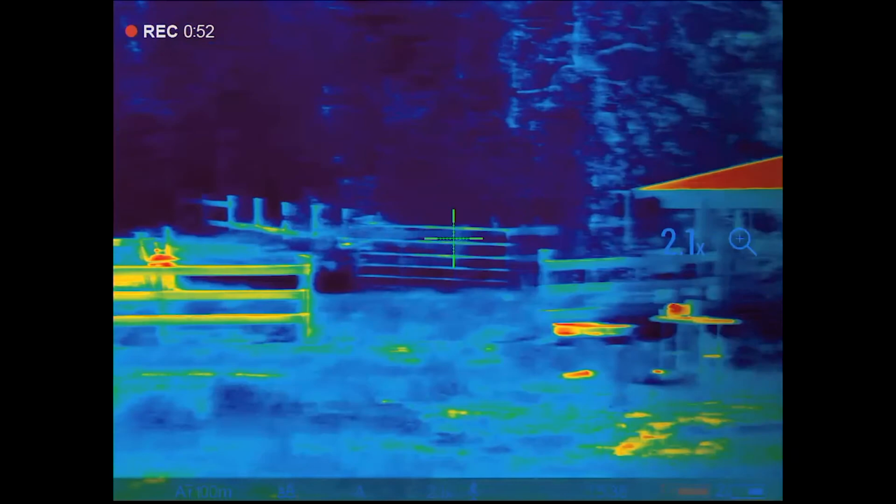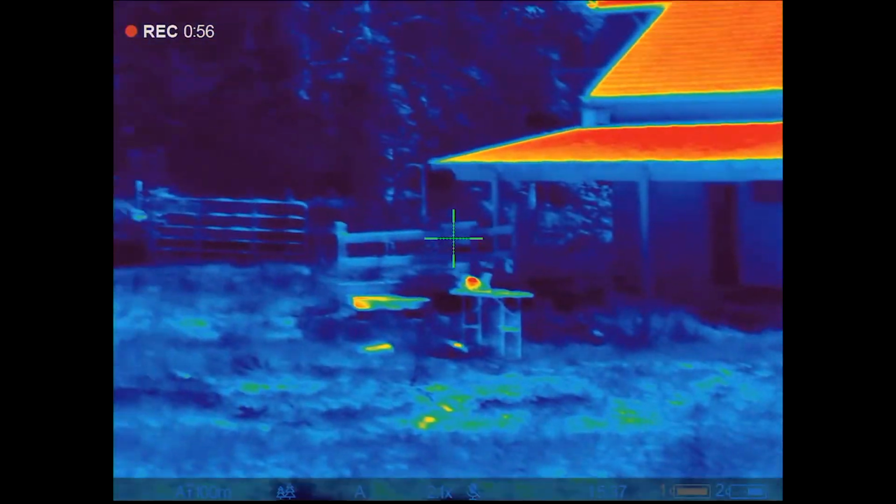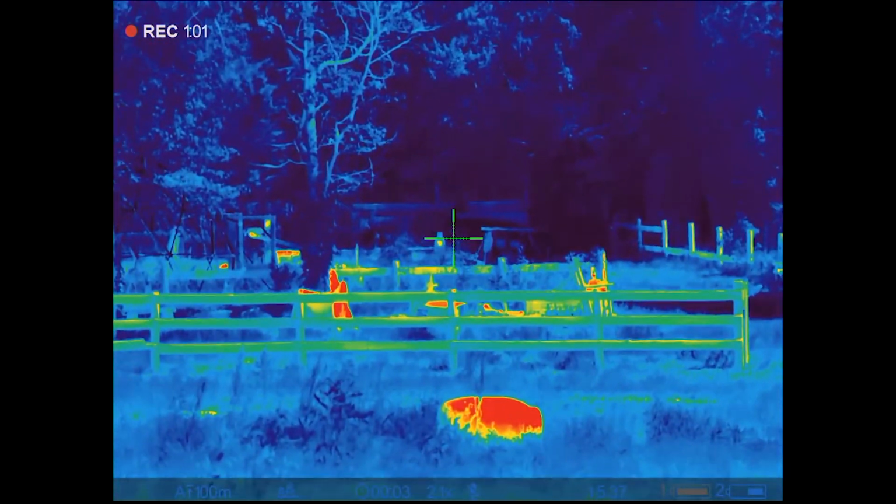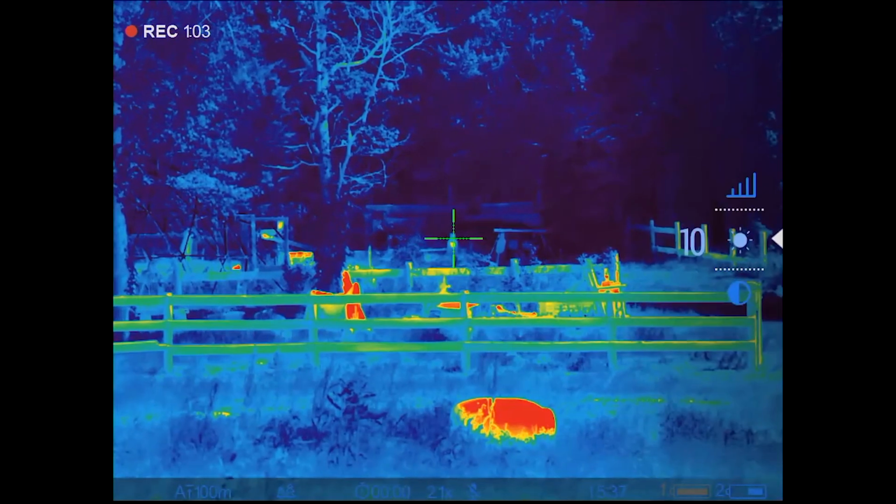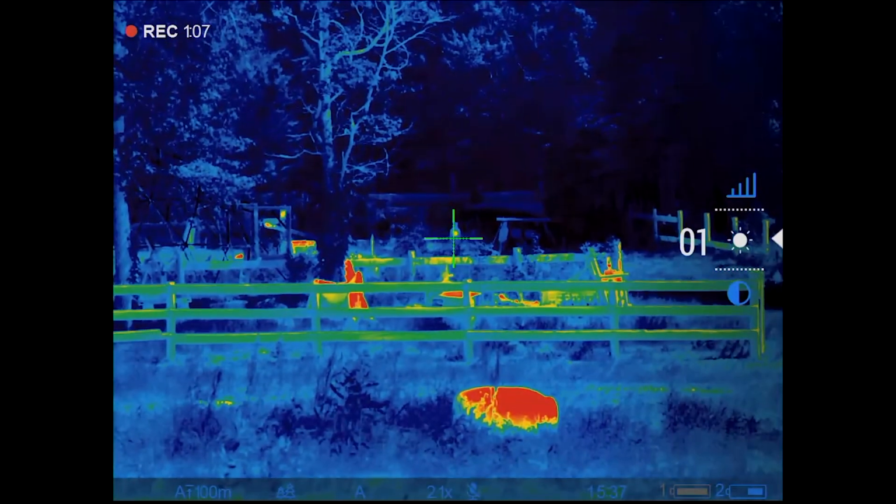I'm using the rainbow mode here, as I think I said before. It's during the day, it really kind of makes some of the stuff, especially that target, pop. Nighttime, I wouldn't use this mode. I would use white hot or black hot. But for zeroing middle of the day on a hot target, it worked out pretty well.